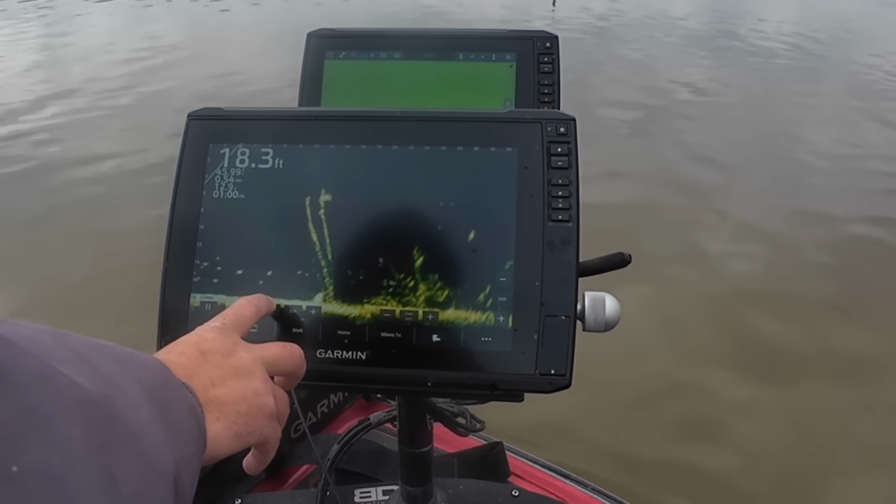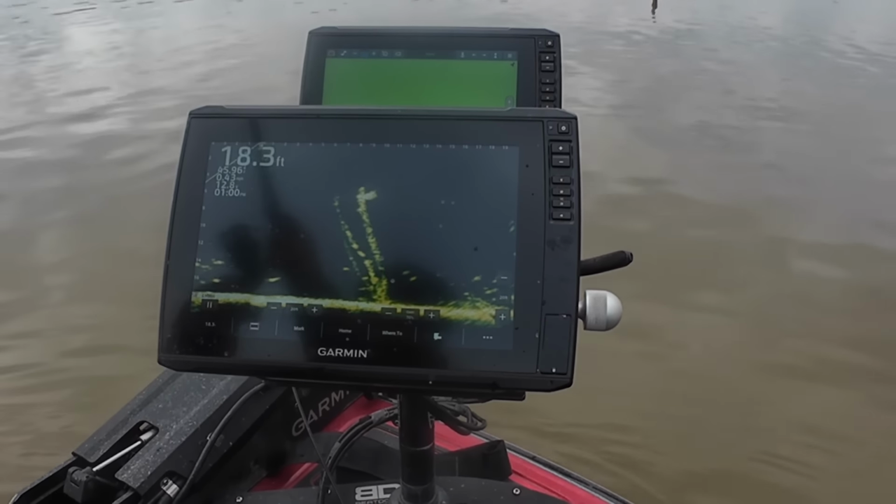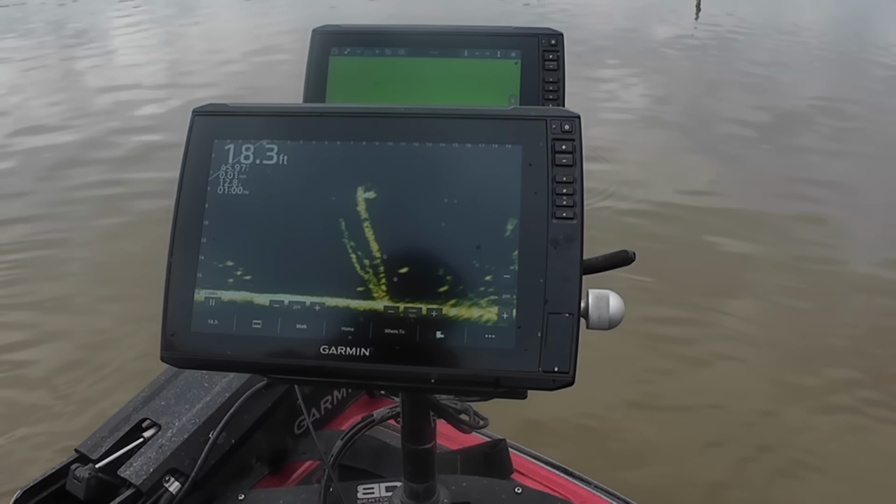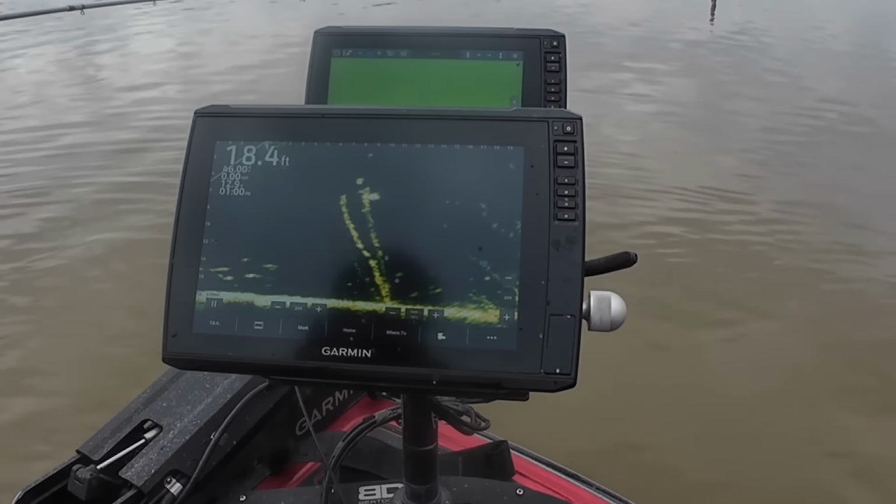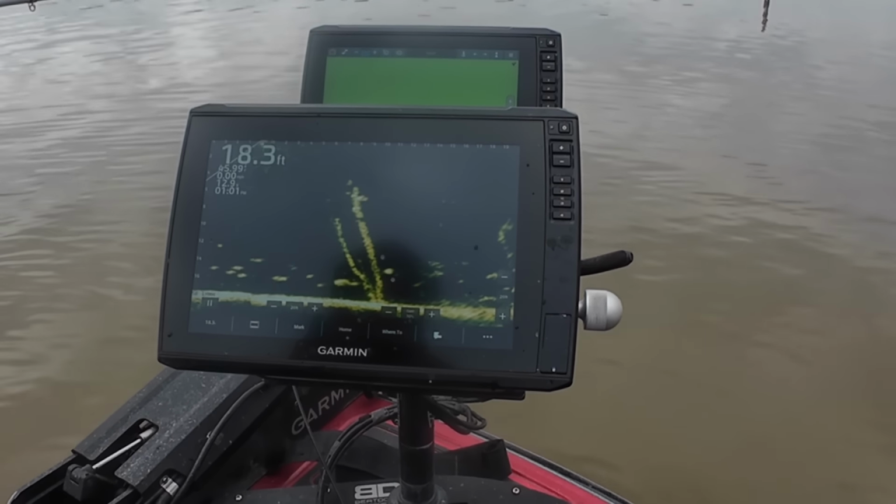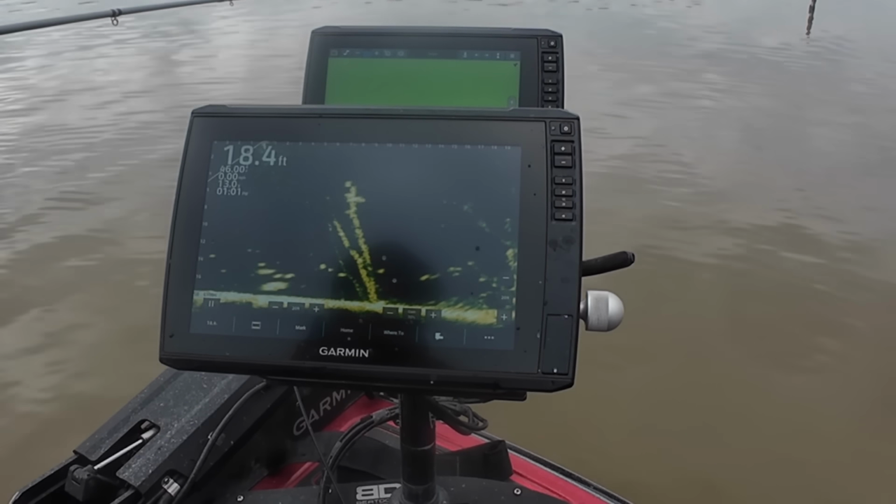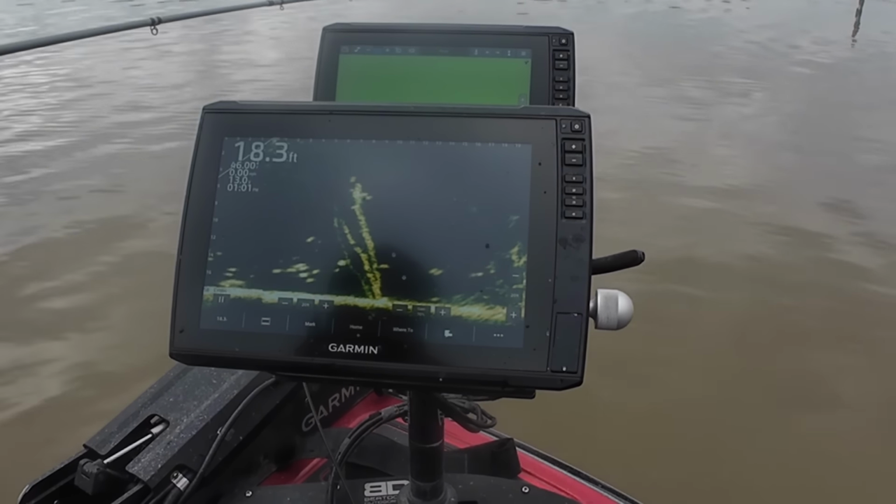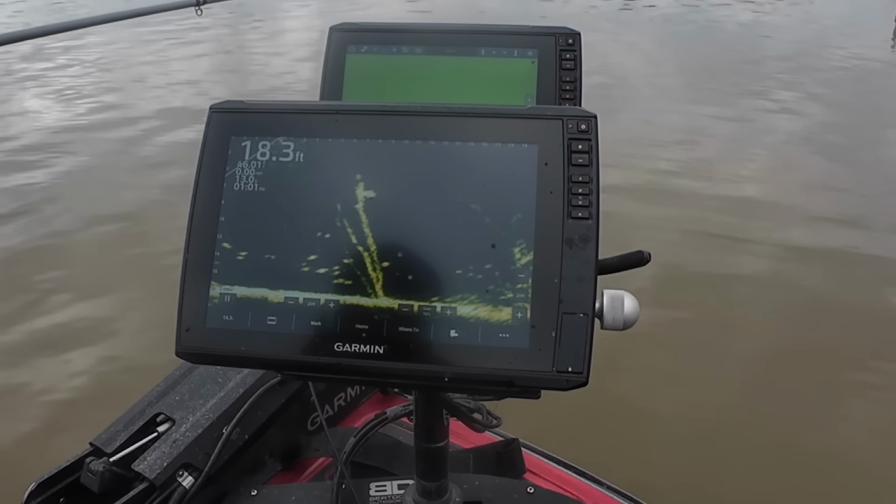Okay, I see a pretty good one right here, guys, sitting on the top of this tree. He's only about 6 foot deep, so we're gonna sneak up on him and put that jig right on his nose. A little farther out. Okay, he's moving. Come on, we want to see you. He's turning. Give him a little shaky shake. He's shimmering. He's thinking about it.